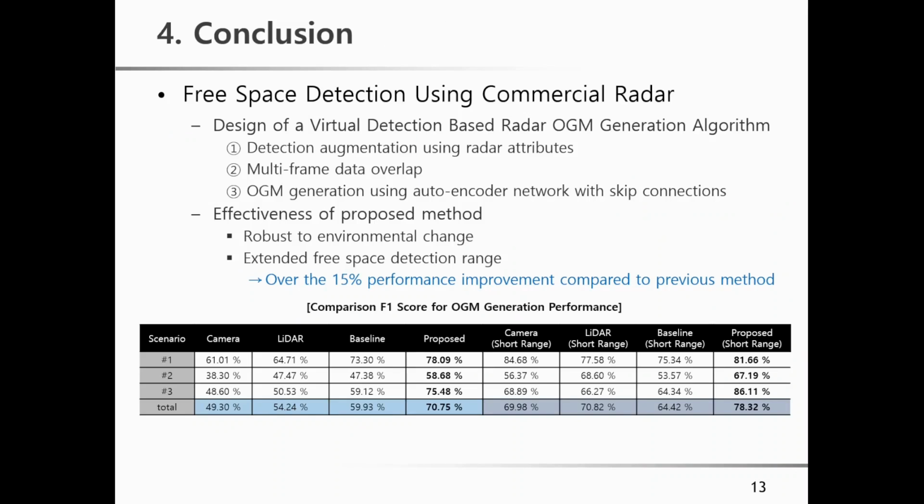This is the conclusion of this presentation. I have proposed a free space detection method using low resolution commercial automotive radar. To cope with the problem due to detection sparsity, 3 key ideas were used. The first is detection augmentation, the second is multi-frame overlap, and the third is the OGM generation model.